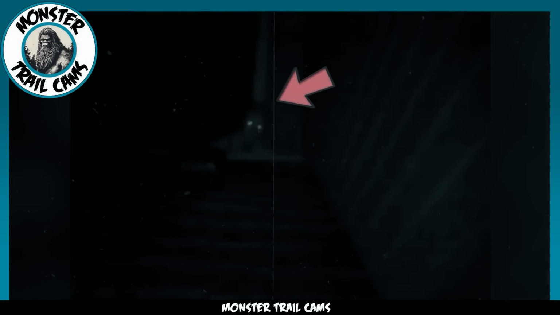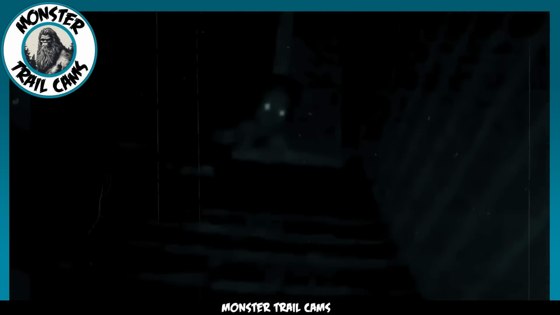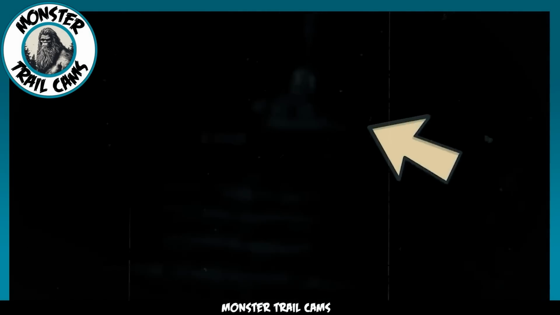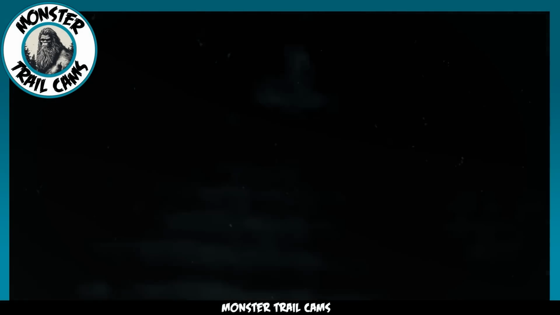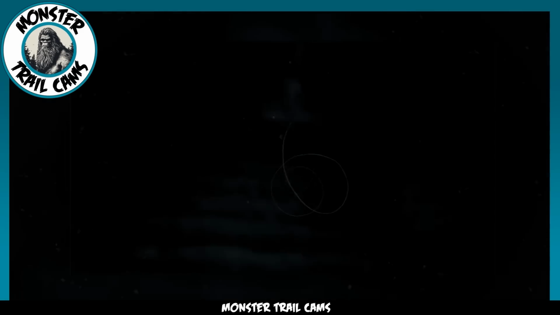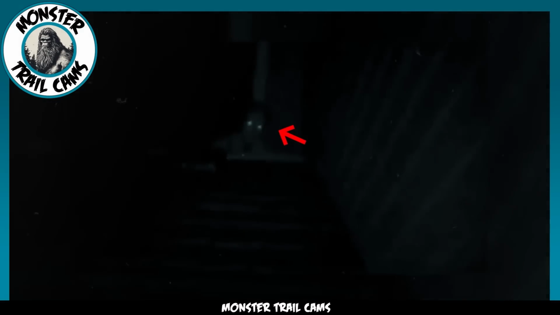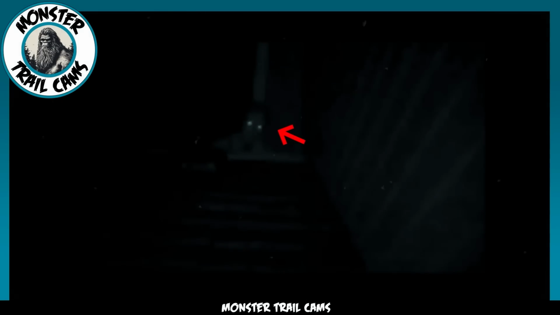It appears to be a humanoid cryptid, but the limited footage makes it challenging to determine its exact identity. As the camera pans across, we catch a glimpse of the creature lying on the ground, possibly on its stomach. The slender form and long limbs suggest humanoid characteristics, particularly in its arms and hands.